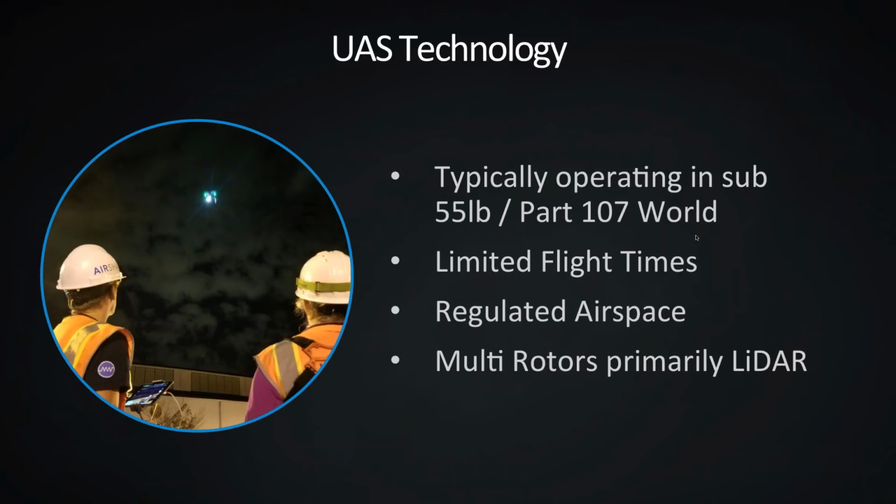In this world today, we're in the small UAS space, or sub 55-pound category, and it's under the FAA rules. It's the Part 107 world. This means that there are limited flight times. We're not going for hours at a time or hundreds of miles. We're still sort of operating in a box. We can make that box larger by essentially asking for waivers. And we're operating in this regulated airspace.